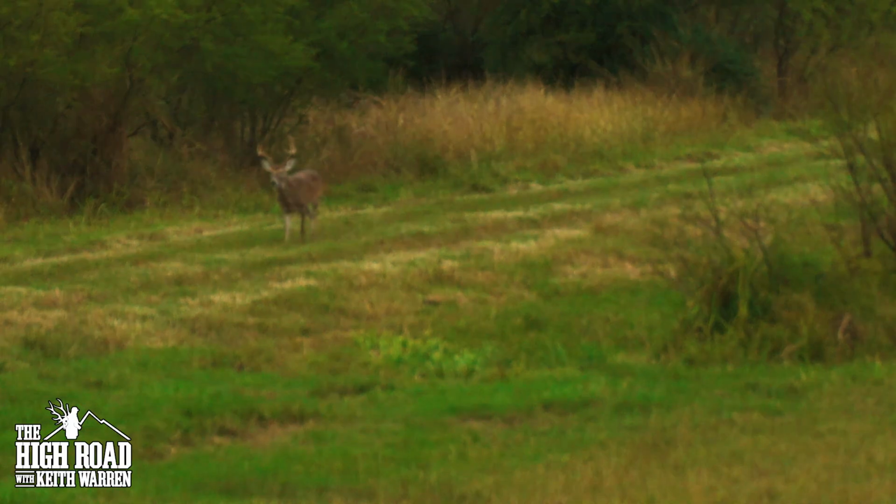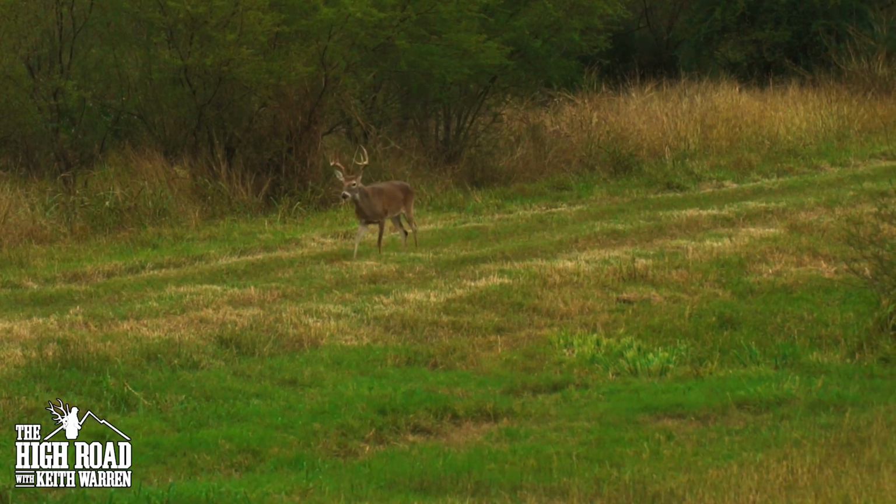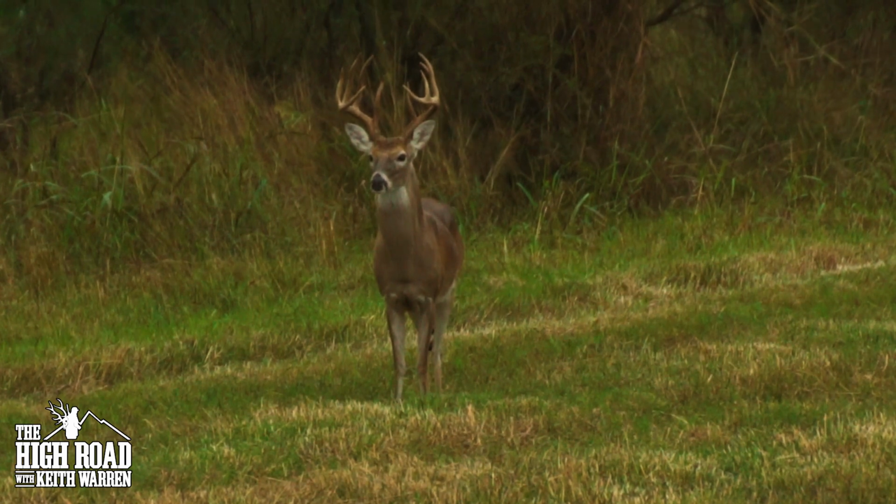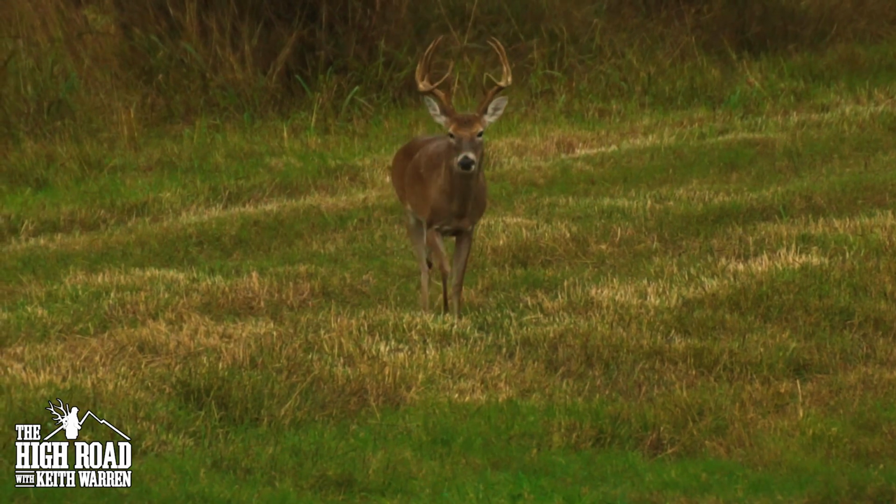So I'm back in the stand, I'm looking for a management buck, and all of a sudden I look and a nice 10-point shows up. 90% of people that are out there hunting, they would look at this deer and be like, that's a nice deer, I'm gonna shoot him. But that's not what this trip is about. This trip is about management.